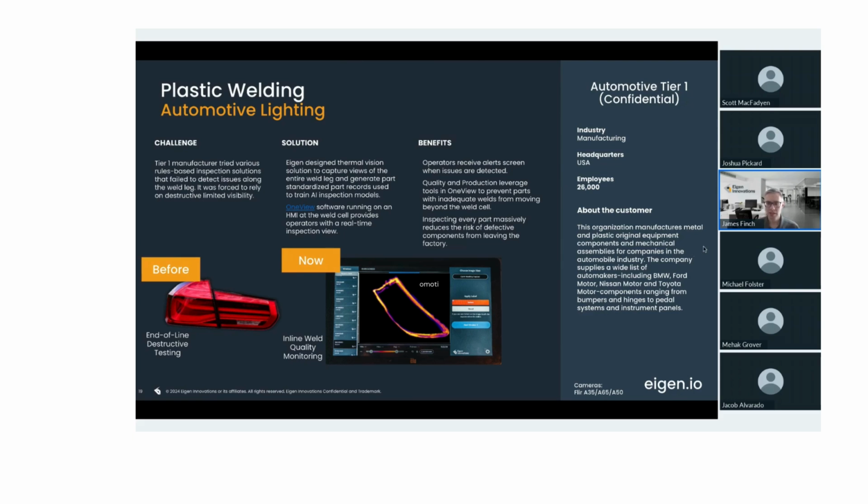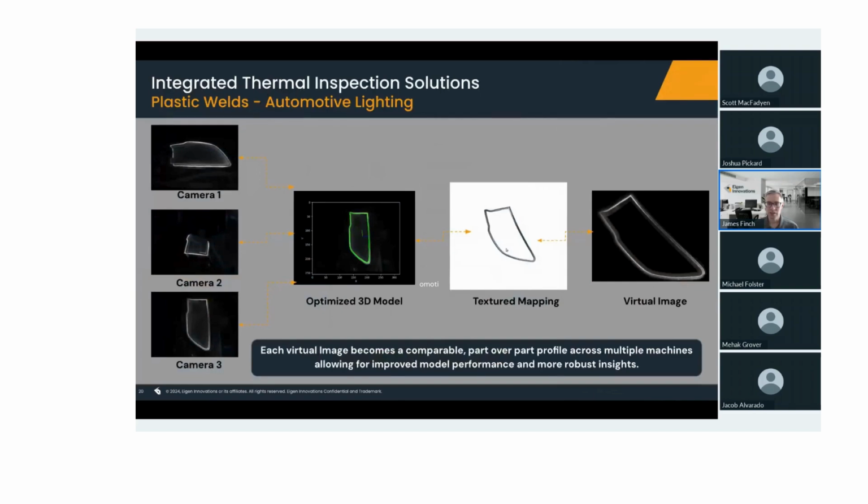And on the next slide, you'll actually see what the construction of that looks like. So in this case, the 3 different camera perspectives on the left-hand side, the normalization process that we go through, and then you can actually see that 3D texture mapped part view in the